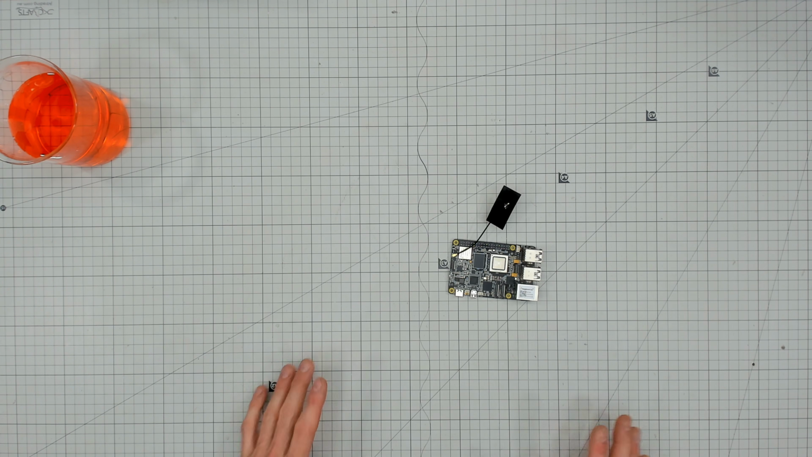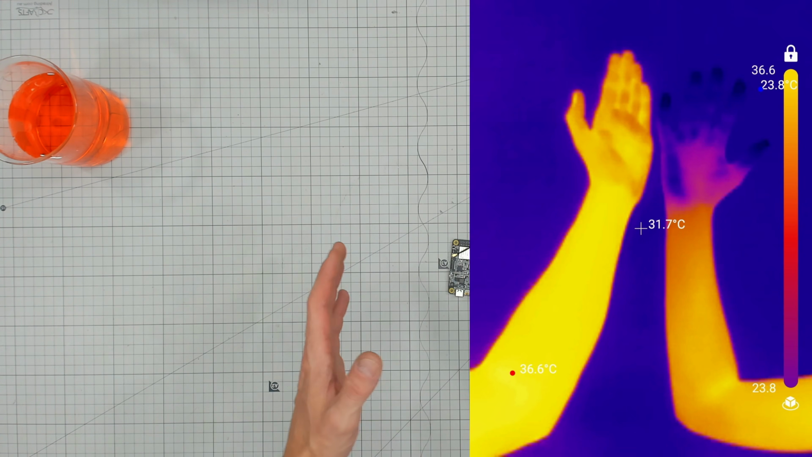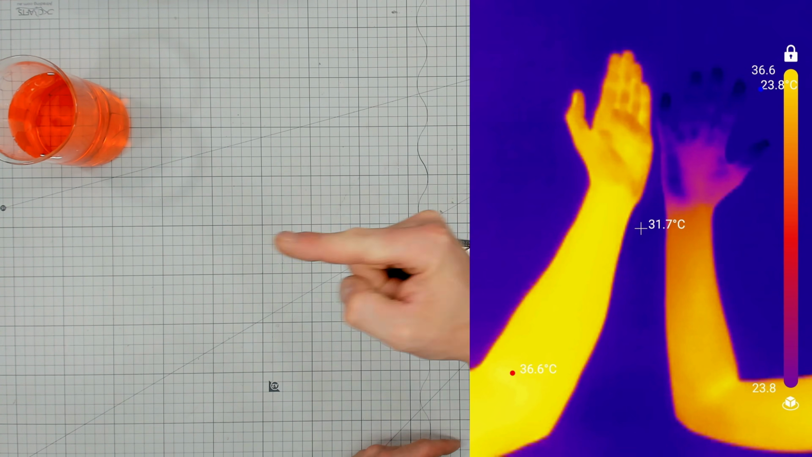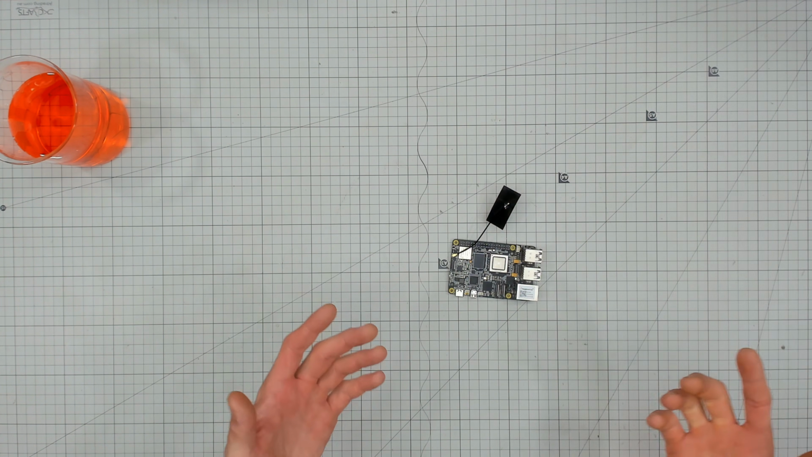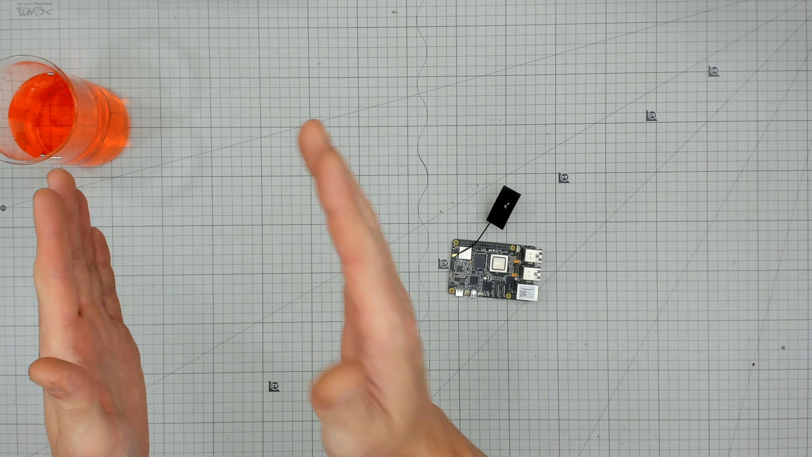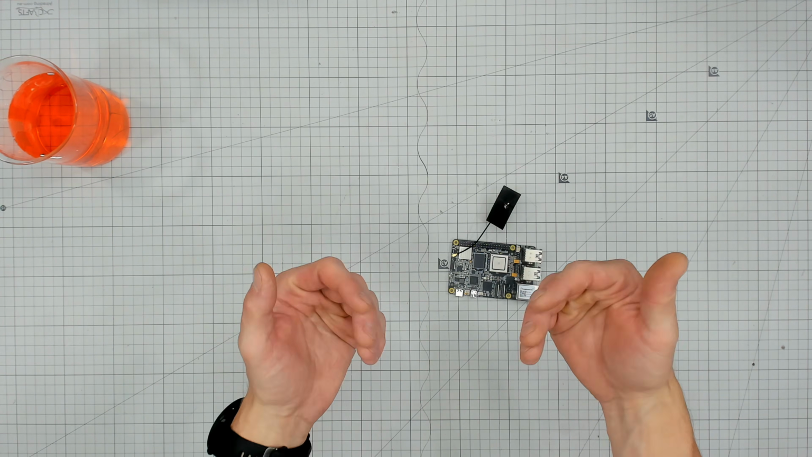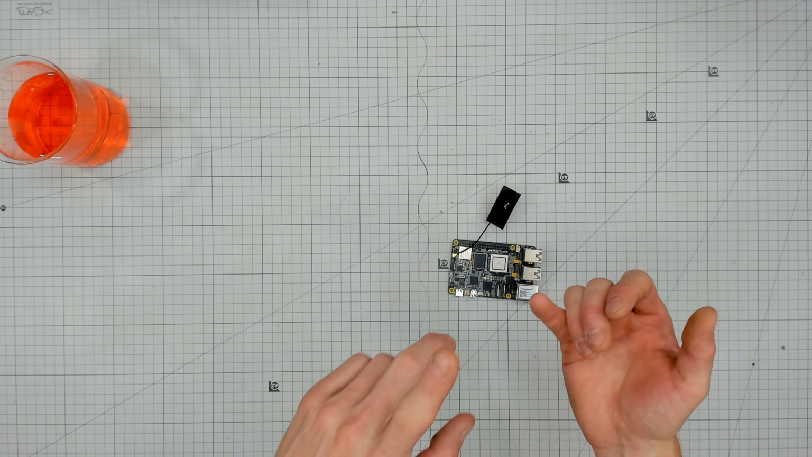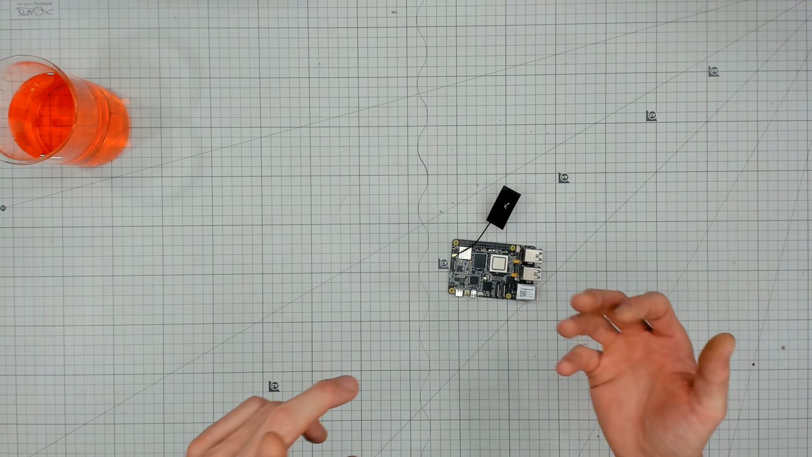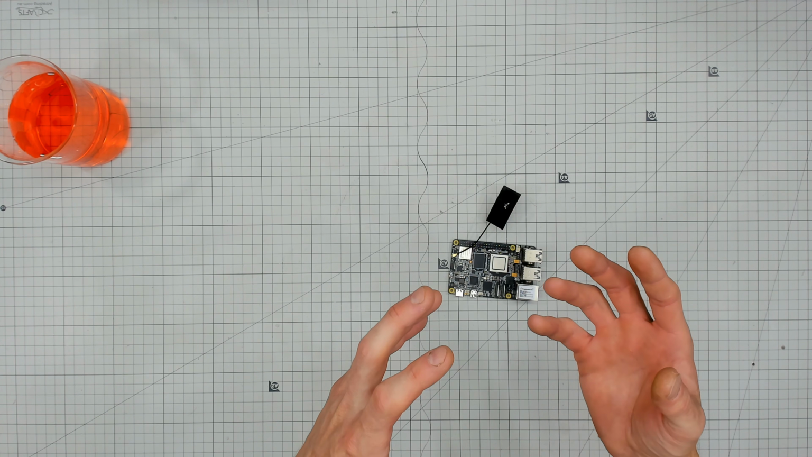So first up, why the hell would you use one of those? Well, they're a lot of fun. You can compare the color of your hands to your partner's hands to see who's got the cold heart and the cold blood. You can look at stuff in your walling in your house, so you can easily see where all the beams are between the walls. You see if there's a crack in the wall or the brickwork, you're going to see heat getting through. If you've got a tire puncture, it can help with that.